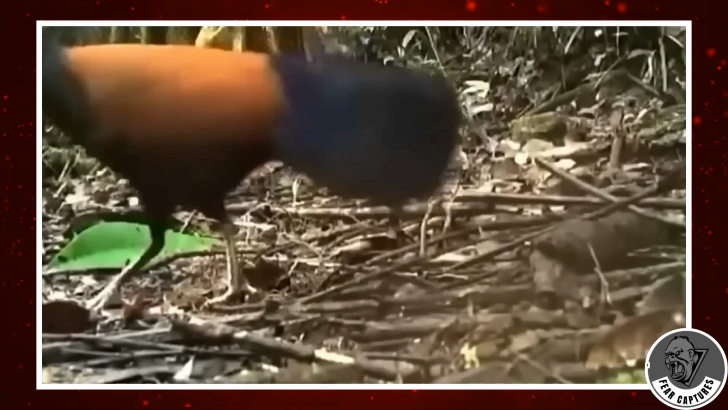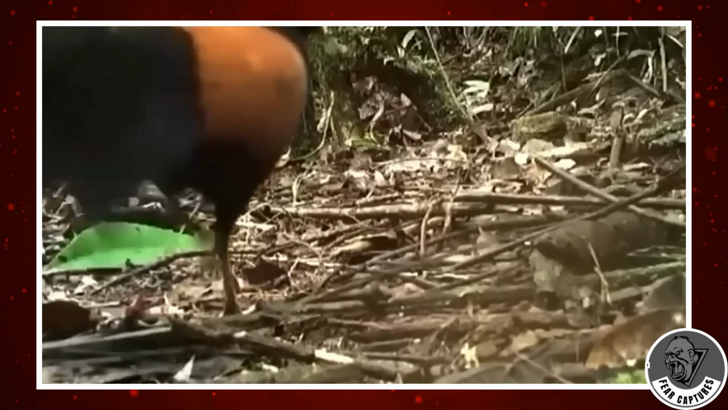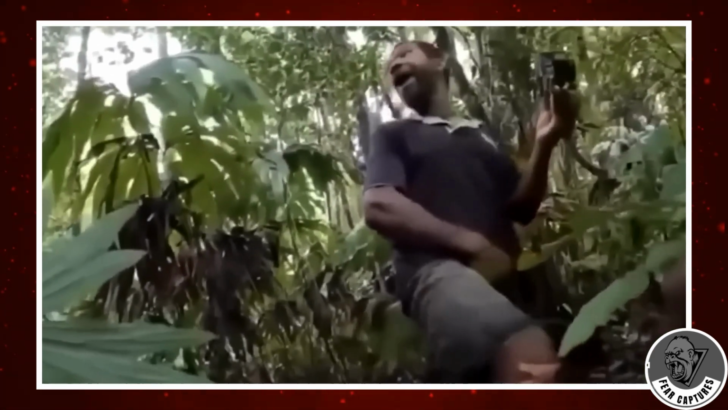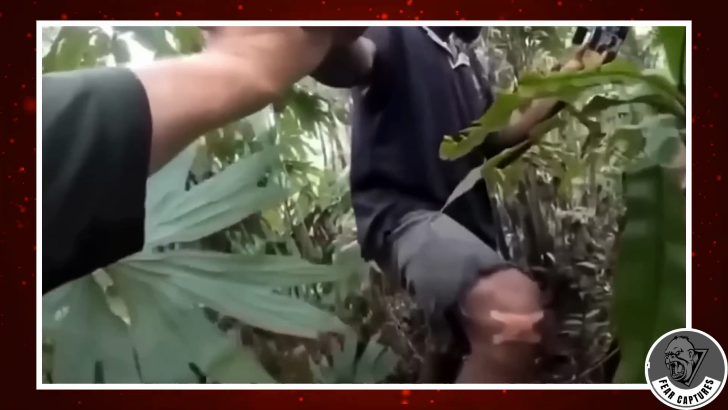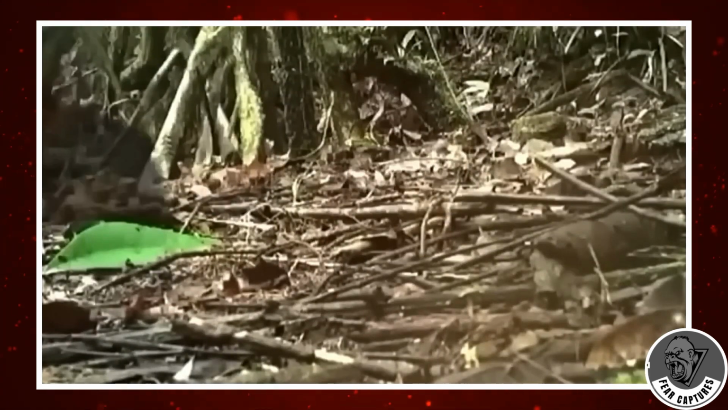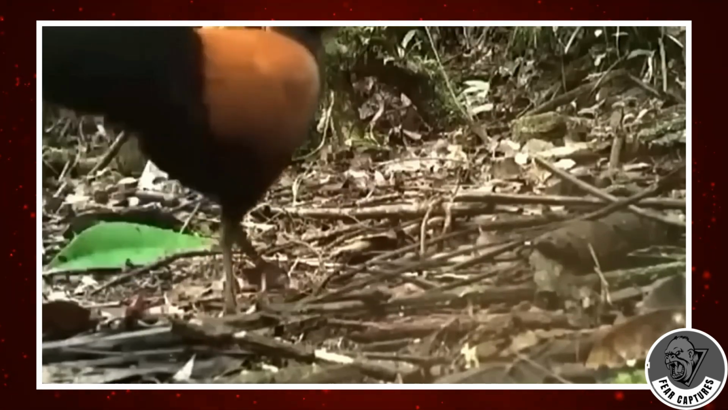According to a perceptive commenter, this is the black-naped pheasant pigeon. Even though this species is already rare, everyone thought it was going extinct. Furthermore, for more than 140 years, no one had concrete evidence of this. Very great, and it's incredible how powerful it is to see the happiness and success of a complete stranger.